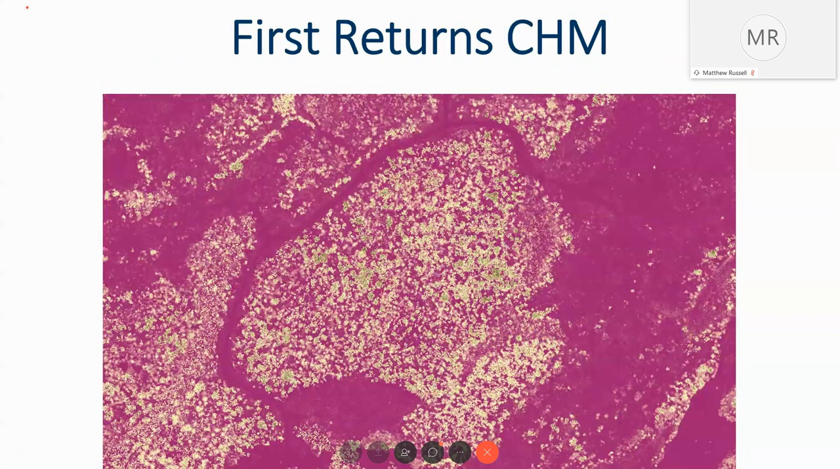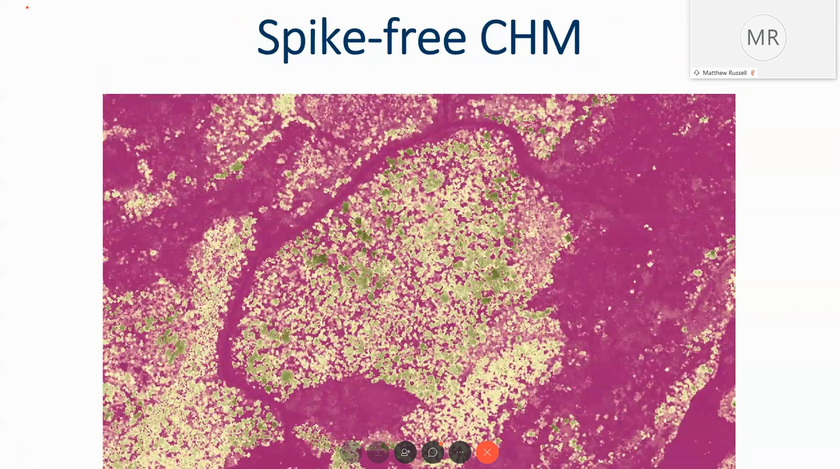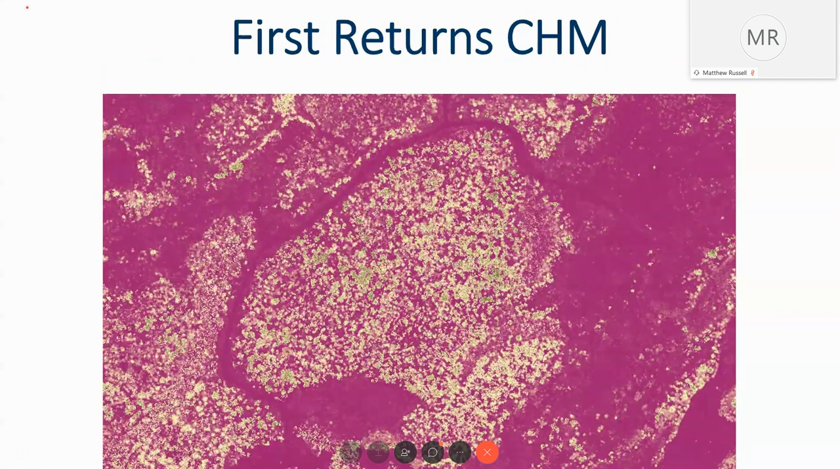So again, first returns identified here, and spike-free process completed. And it'll show a more continuous canopy. As you can see, some of those dark green areas are a better rendition of what a canopy would look like, rather than what its first returns make it appear.